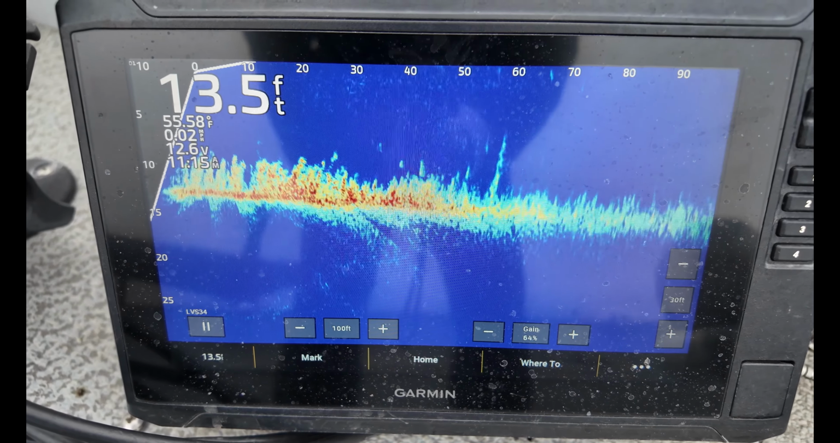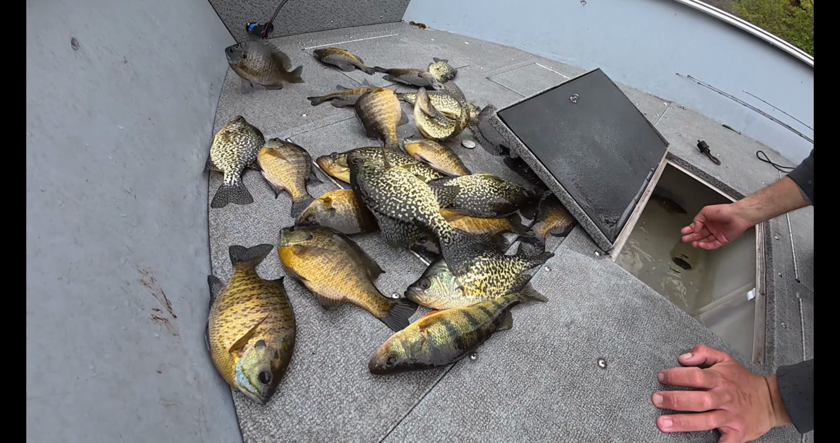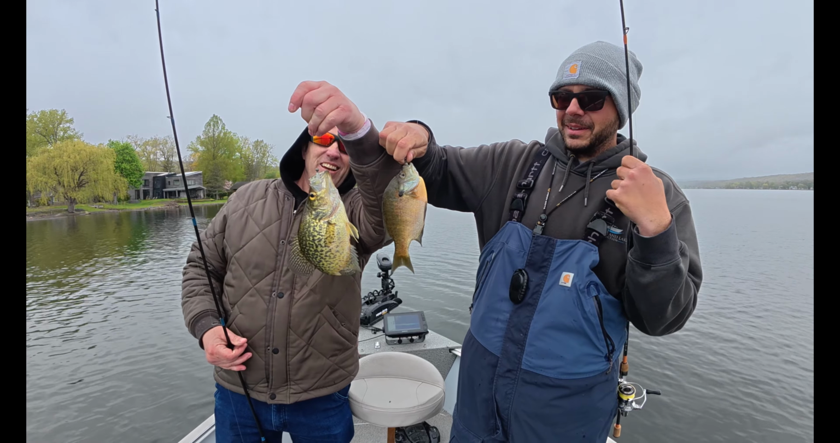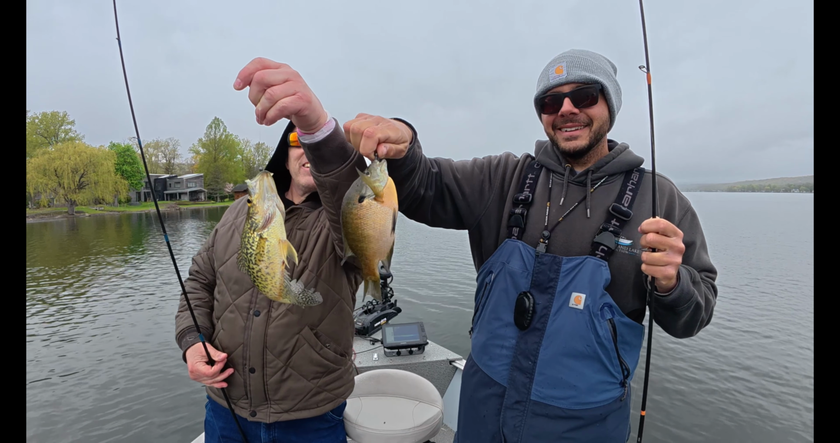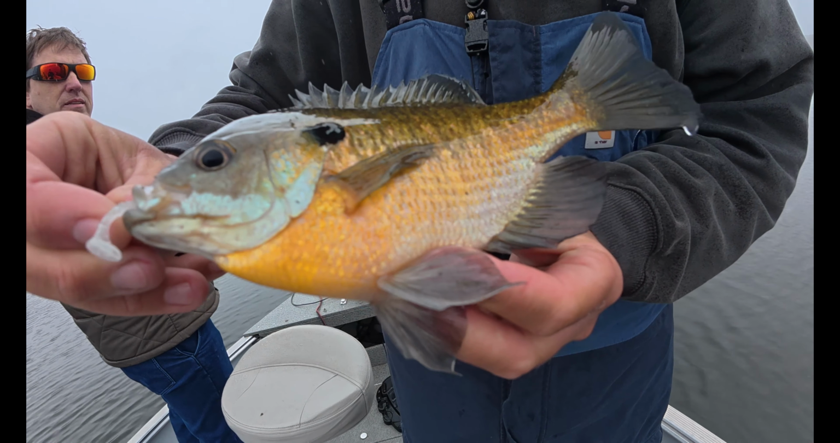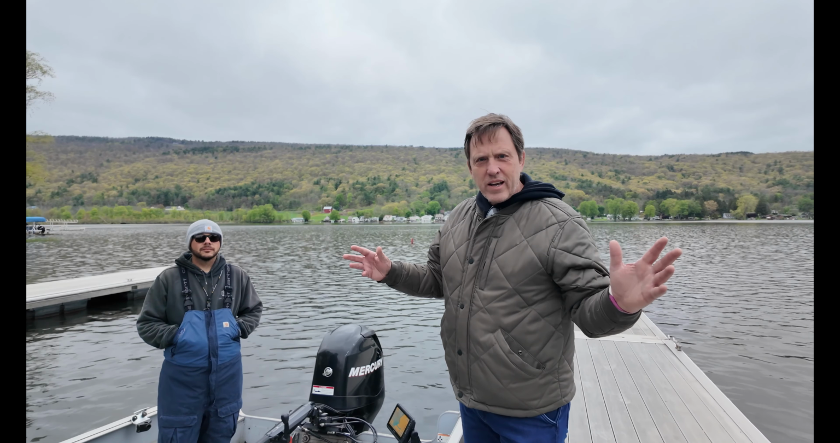Most anglers specialize in one species or one body of water. But today, we joined 28-year-old guide Nick Petrou to see how he approaches a tough midday panfish bite on Honeoye Lake.